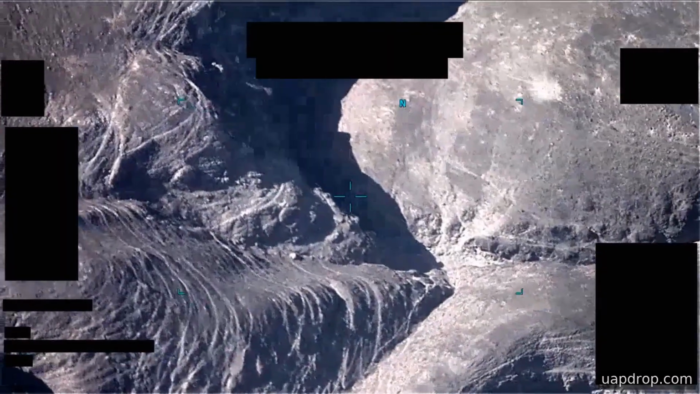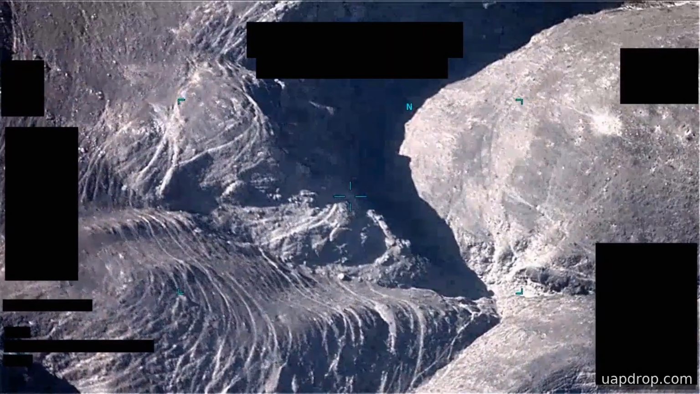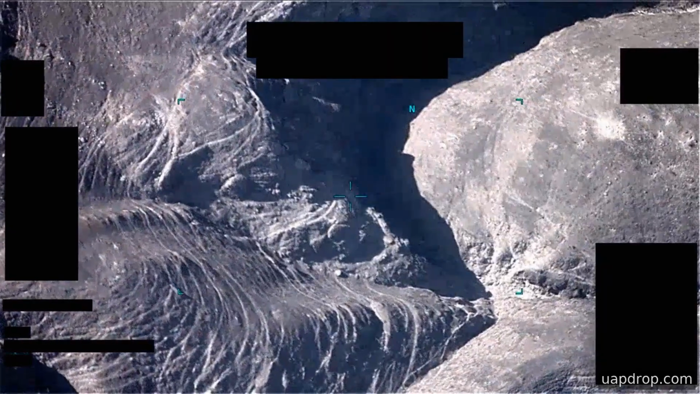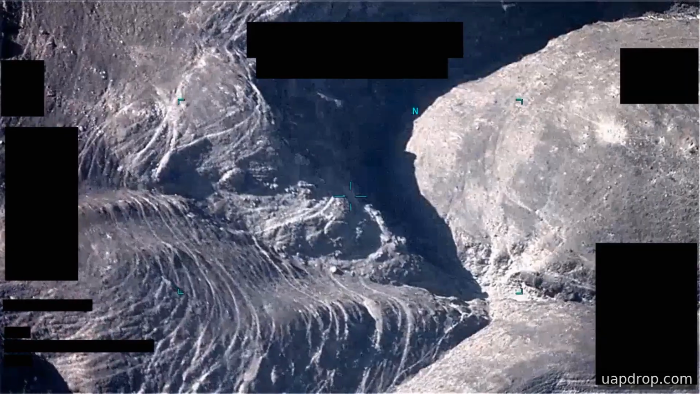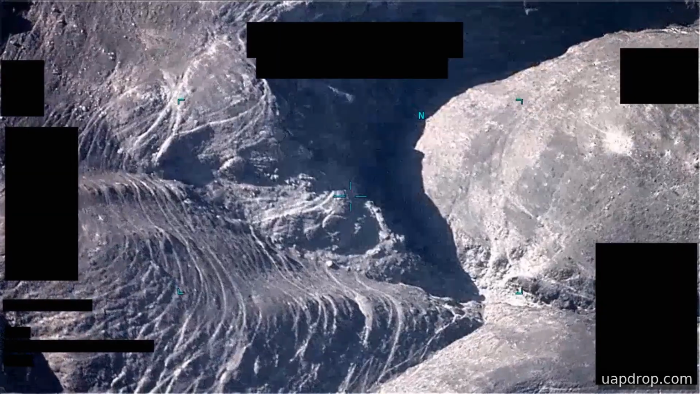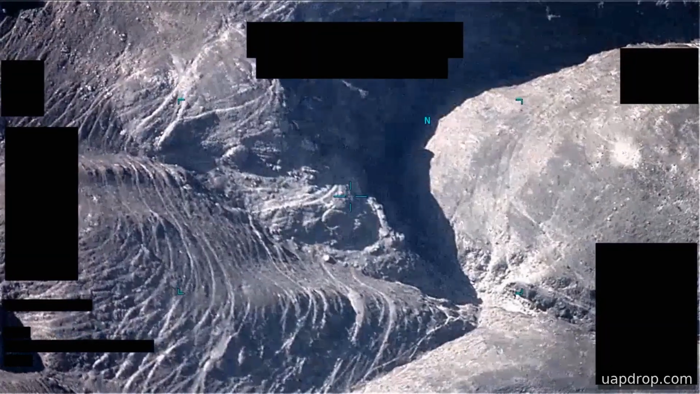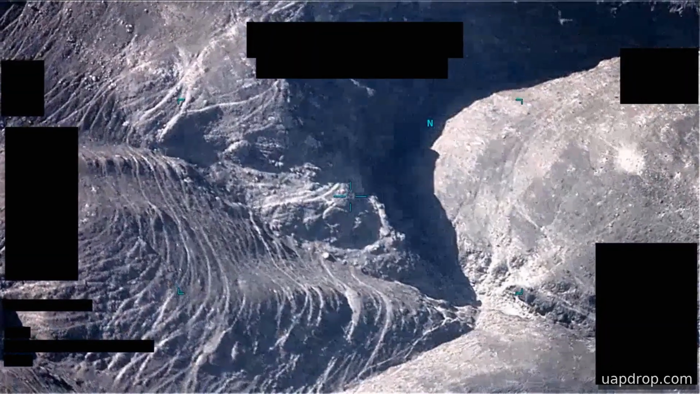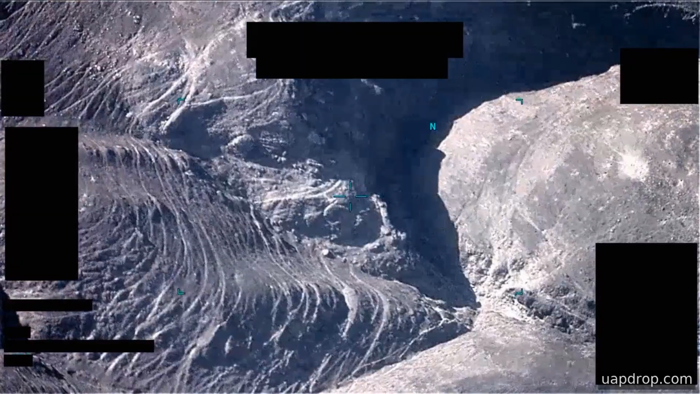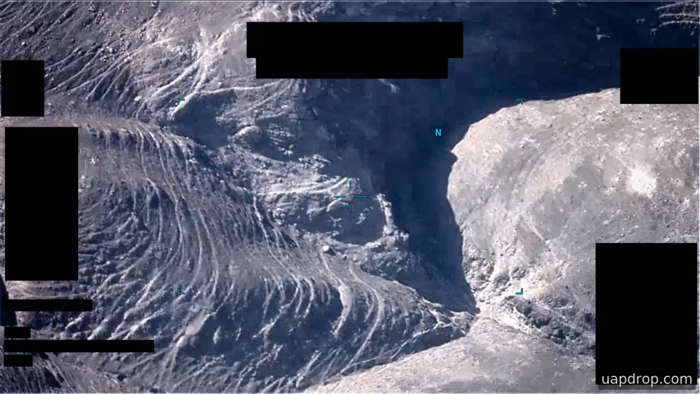Early in the clip, the sensor pans to track an area of contrast, keeping that area generally centered in the field of view for several seconds at a time. For roughly the first minute, the camera stabilizes on that contrast, and the view shifts smoothly as the sensor follows. Later, the sensor pans away from the same area, and the contrast moves toward the edge of the frame as the platform and sensor change bearing.